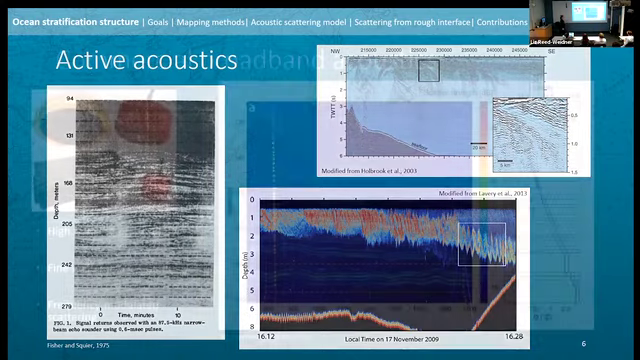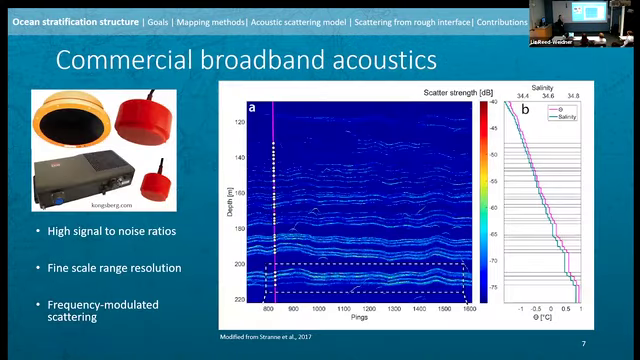What is new is the commercialization of broadband acoustic systems. So broadband systems send out a very specific kind of acoustic pulse which sweeps over a range of frequencies, given the name. And with some signal processing, broadband acoustics provides both high signal to noise ratios and really fine scale range resolution.